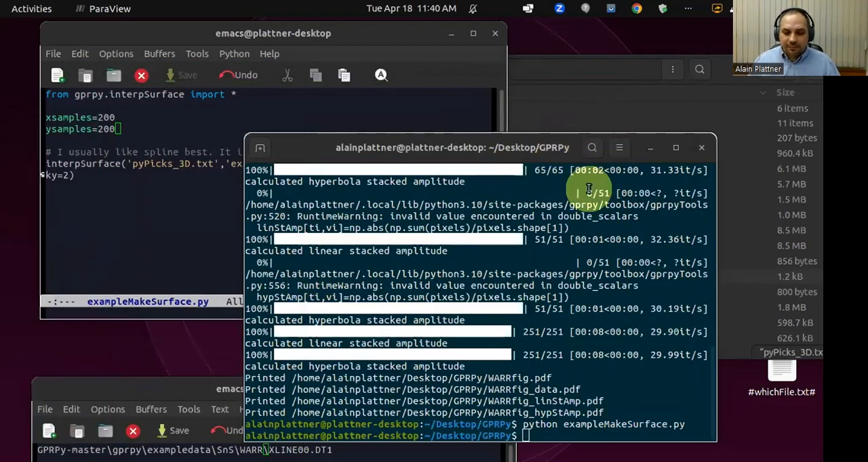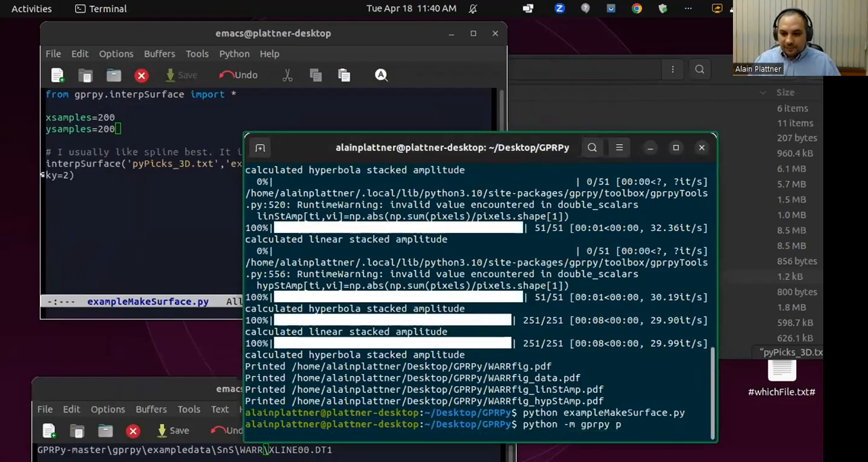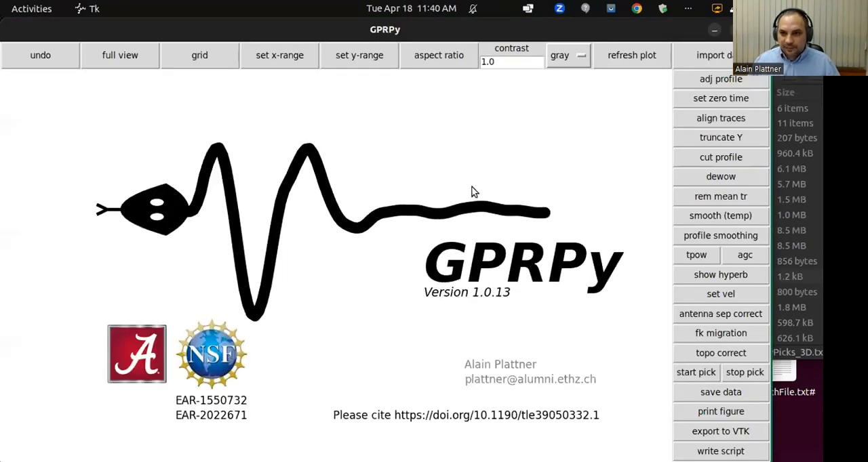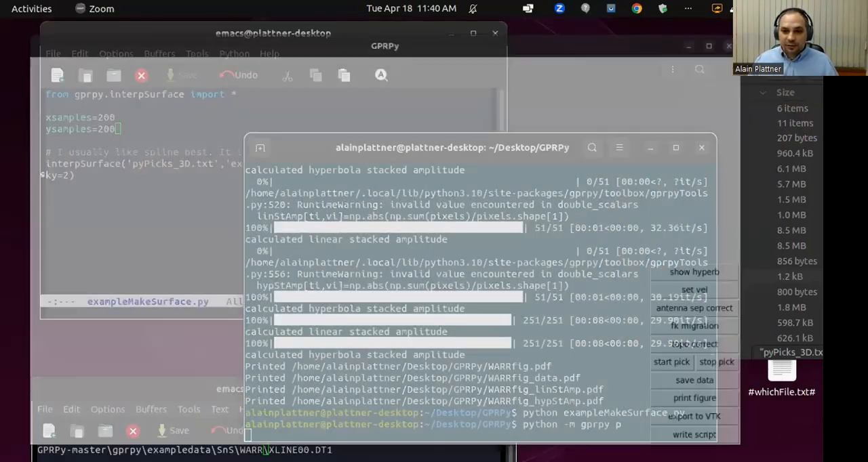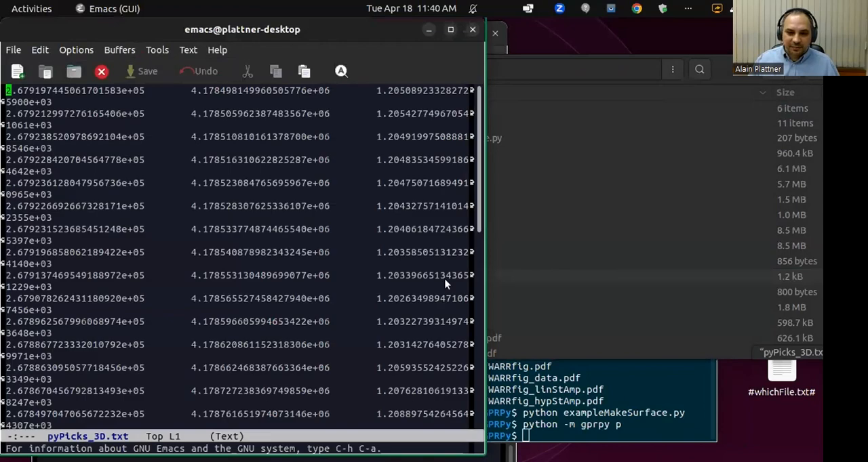So when I pick the points, after I pick the points in the profile, I click on start pick, then I pick the points, and I click on stop pick, and then it asks me for a file name. I provide the file name, and it stores those points in that text file that back then I called PyPix.